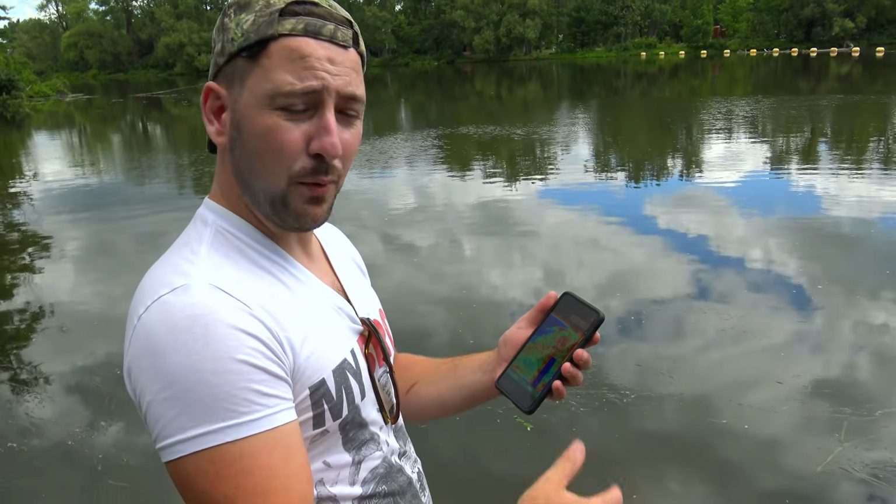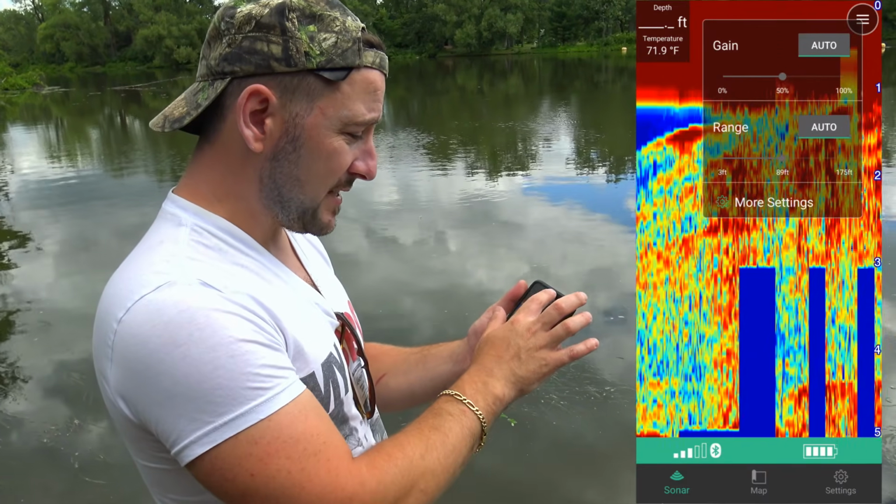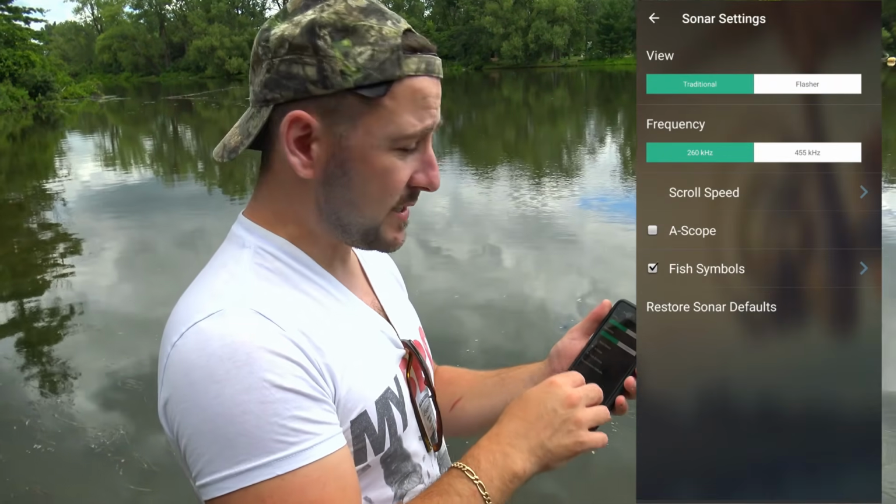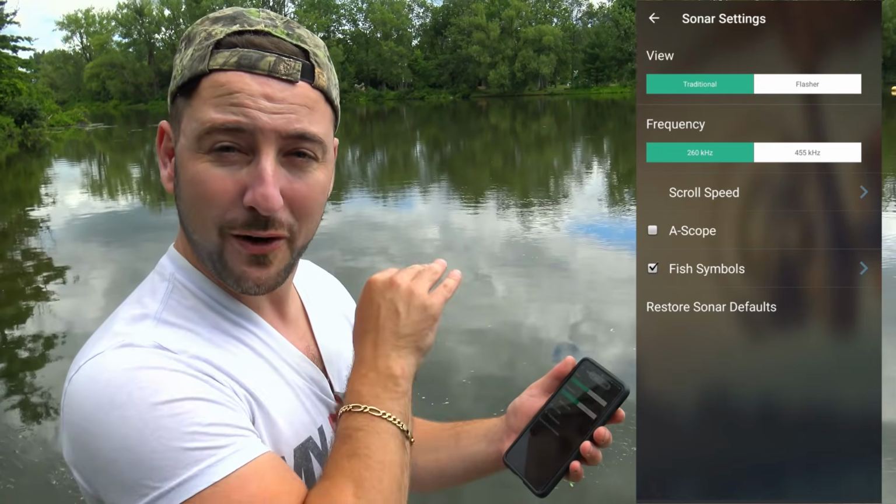So to get the fish icons and all the settings, it's going to be simple. You're going to tap the 3 lines on the top, and you're gonna have basically all the information you need: the gain, the range, and then that's where you're gonna click more settings. In more settings, you're gonna get the view. You're gonna have traditional or flasher. Flasher mode is for ice fishing only, all right?